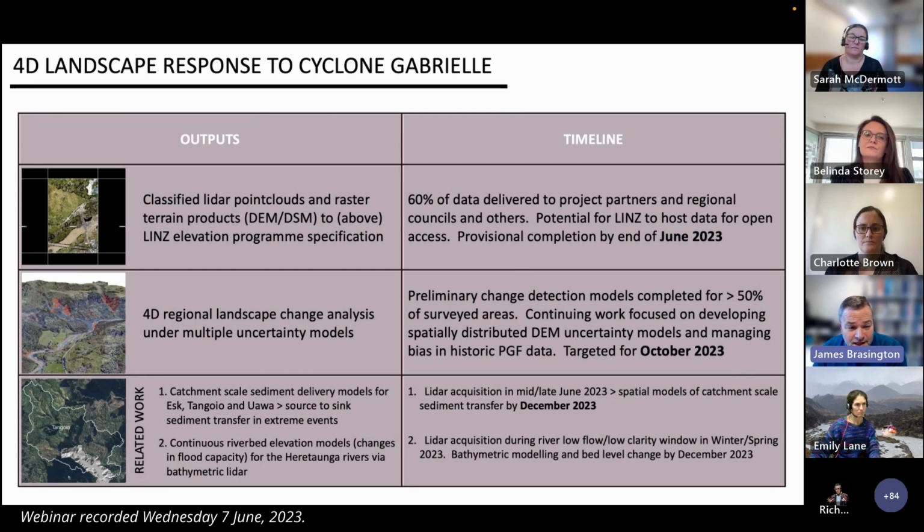And then we've also got a bunch of related work, which isn't actually funded through the programme as it stands at the moment, but things that we're pursuing along this, and they are to develop catchment scale models, particularly for the Esk, the Tairāwhiti and Uawa. You'll see in that little image in the bottom there that our surveys were really focused on the river corridors, the key areas of sedimentation, and we want to understand the whole catchment scale. So we're going back and acquiring LiDAR over those areas in the next month, and we'll be developing a catchment scale model of source to sink sediment transfer, hopefully by the end of the year.